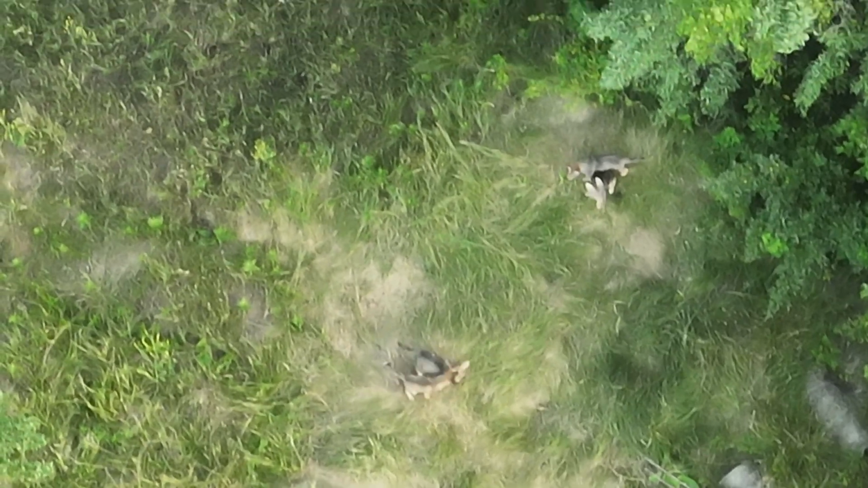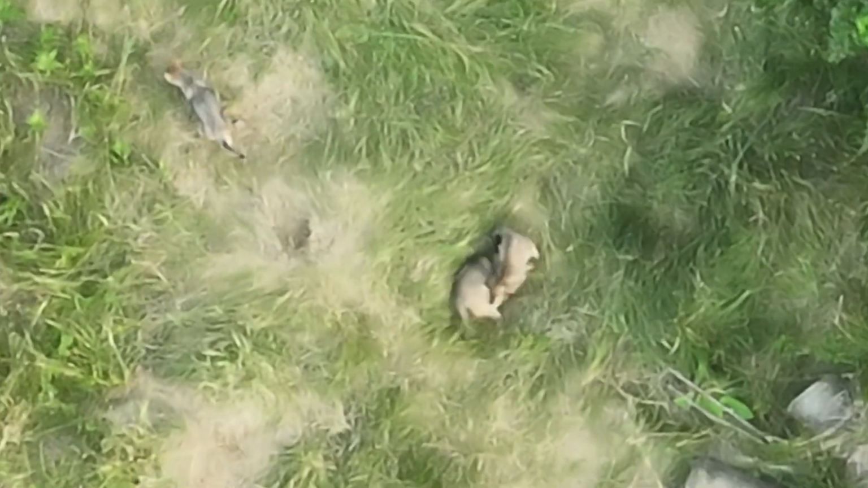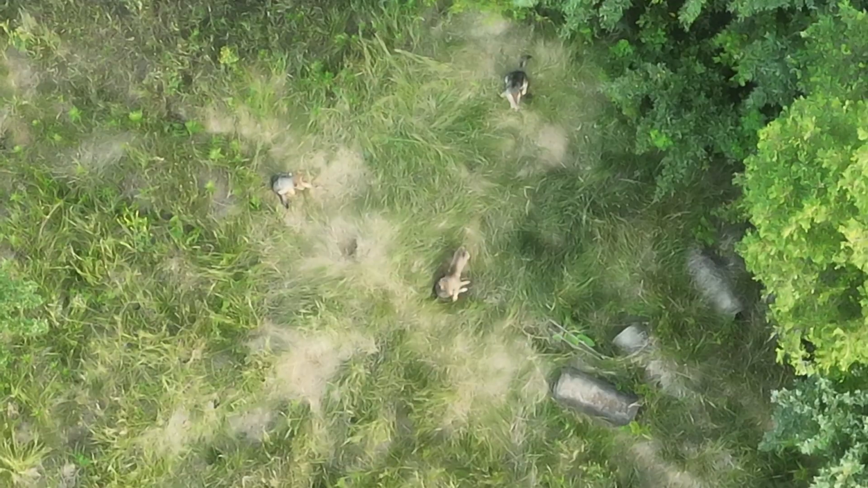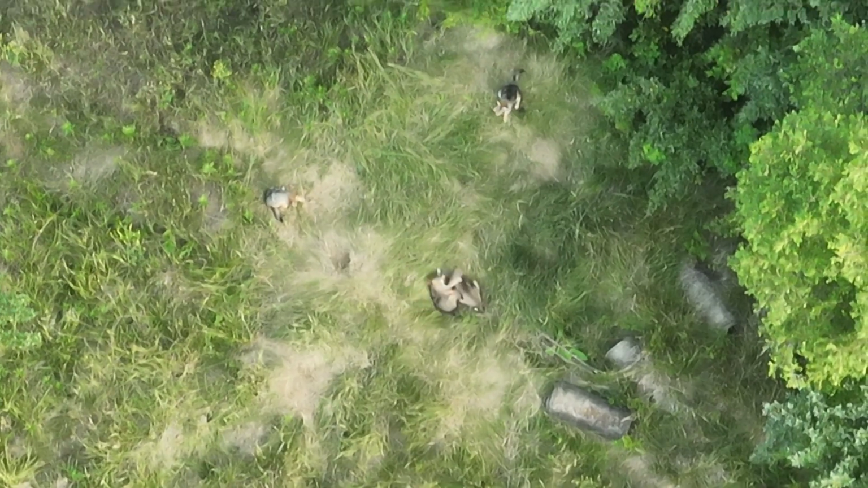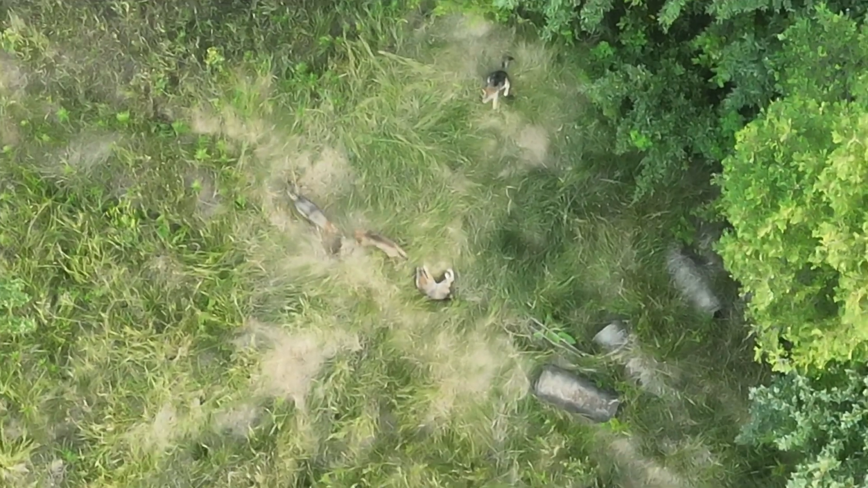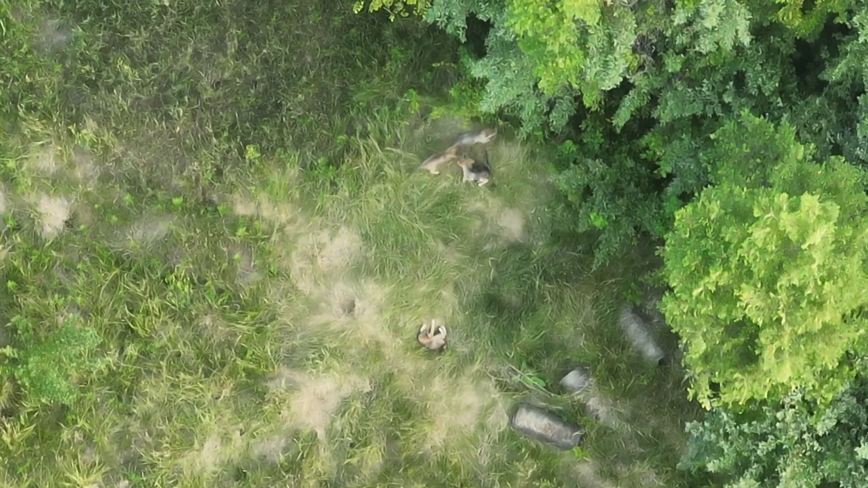These 5 or 6 animals here look to be very healthy, very playful, absolutely no malnutrition, and that typically means that they are eating well, and because it's fawn season, I would imagine the mature coyotes in this family group have taken a lot of fawns.